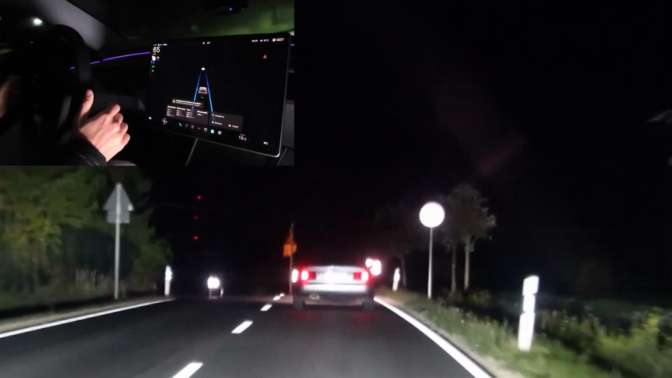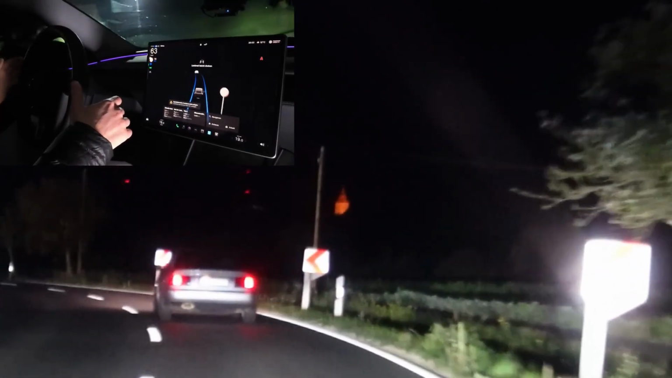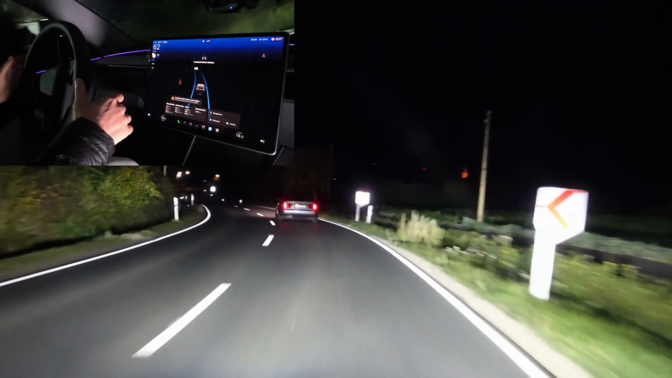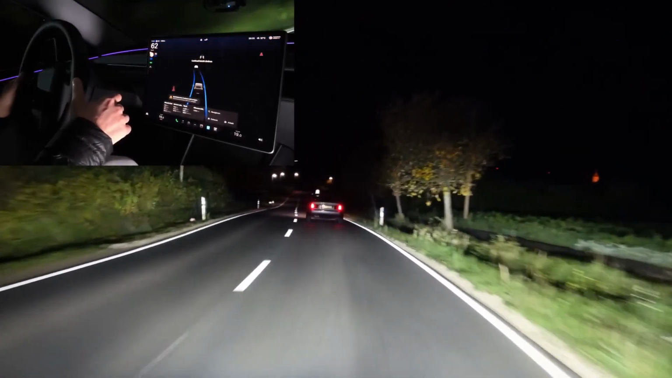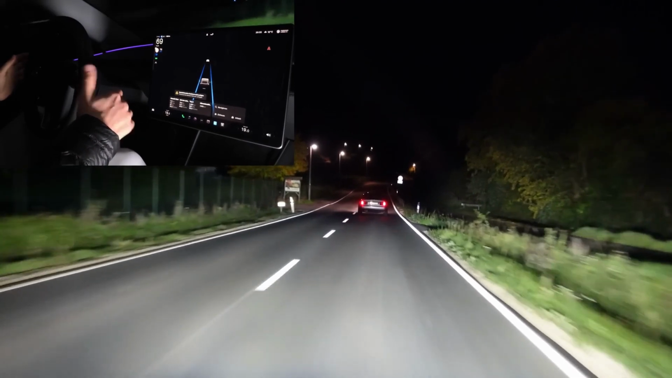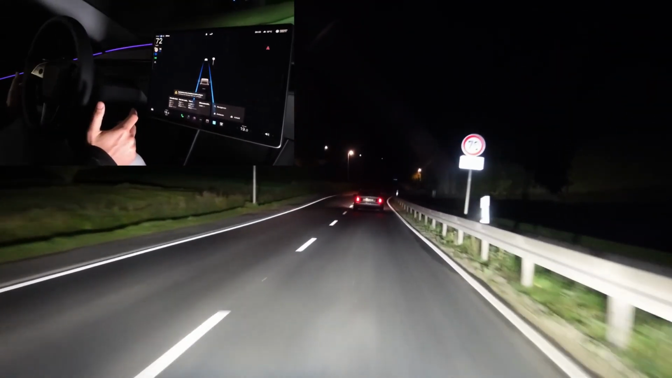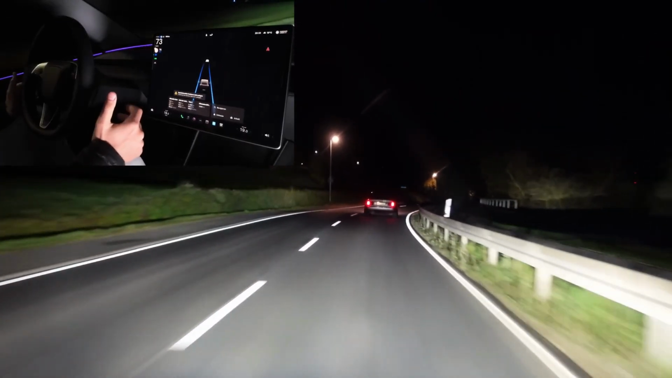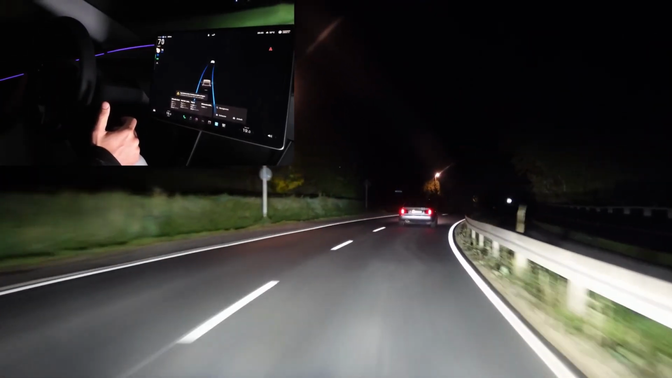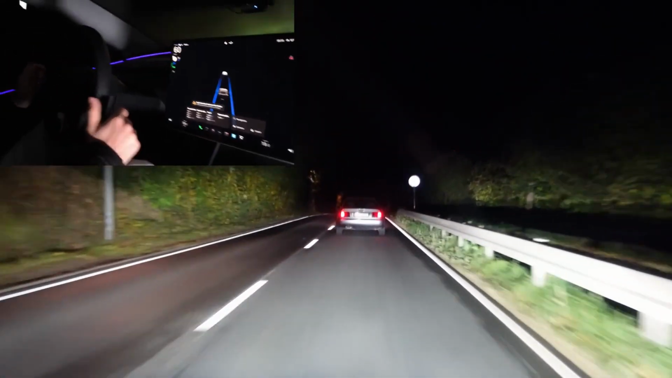You can see the trees on the left and right are lit up. The 70 sign is lit up. By the way, a sharp left curve is coming up now, and it takes that excellently as well. It also maintains the distance to the car in front perfectly. So I'm very, very satisfied with the sign recognition with the Autopilot, and also with how it uses the high beam assistant. It's excellent. The matrix LED light is top notch. It might not have improved much compared to the predecessor, but it works really excellently.